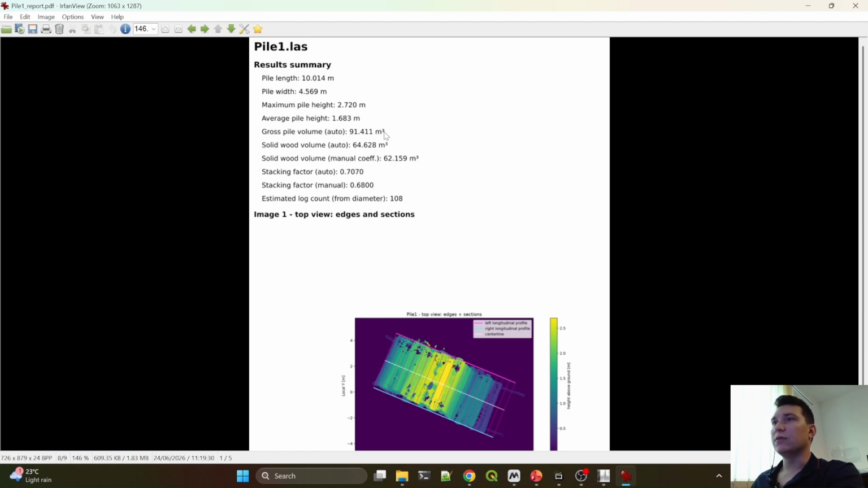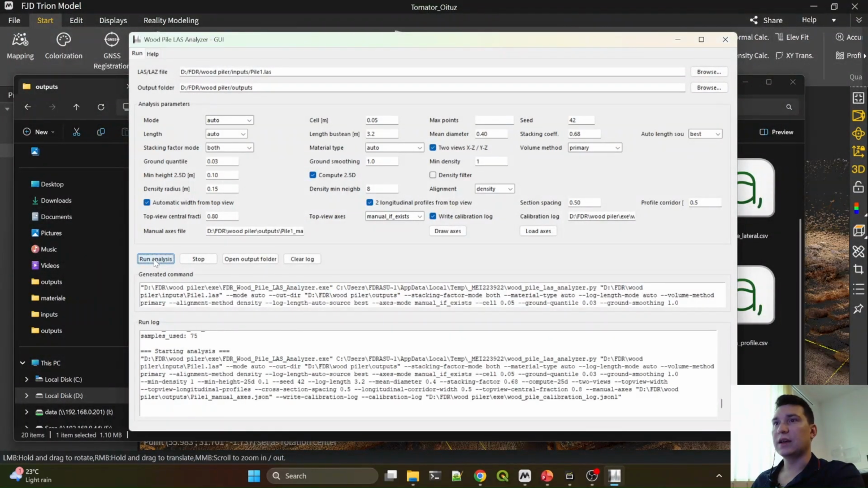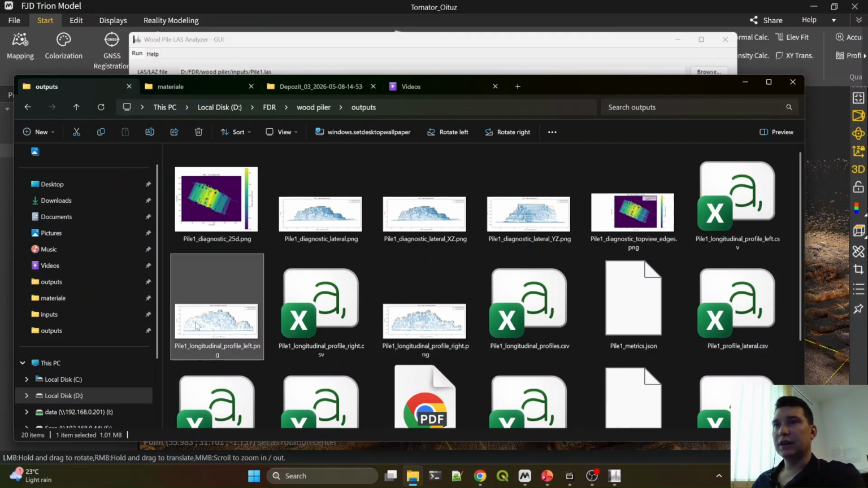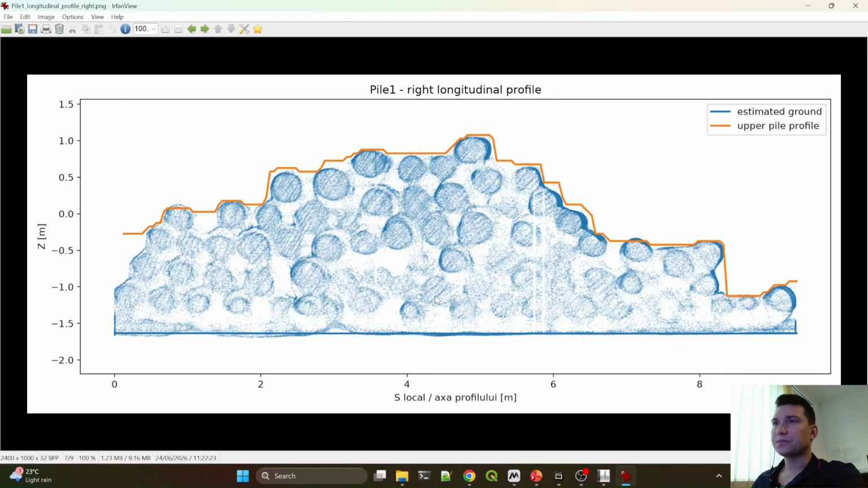This is the gross pile volume, and the one of interest is the 64 here. If we rerun the analysis, we should see different results, and these two longitudinal profiles should change, because you can see this gap here and this gap in this part. There shouldn't be any gaps.